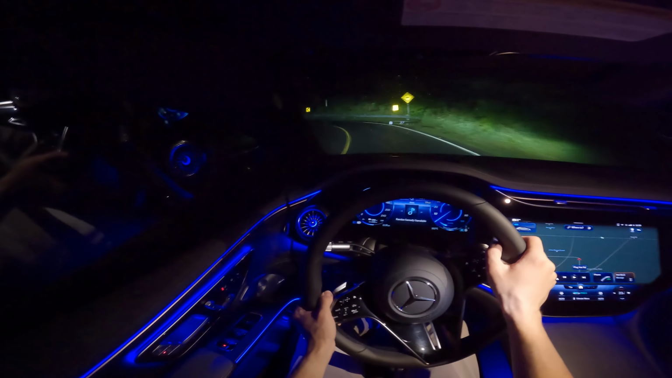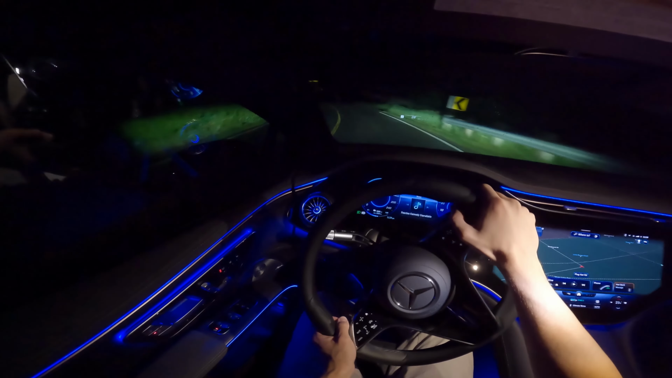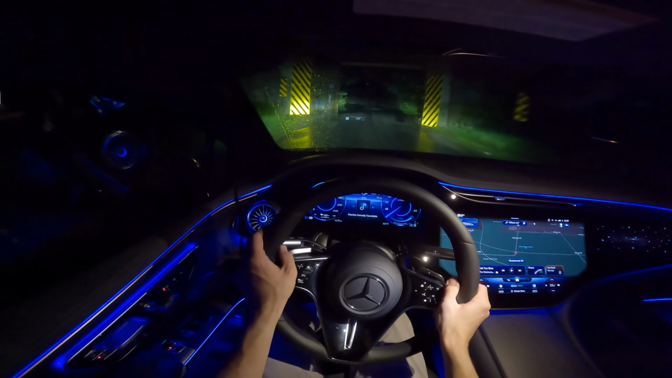Starting to rain now. Here you see our light that goes into corners. Now it fades out again. It's quite the puddle in here. We want to slow down for that.